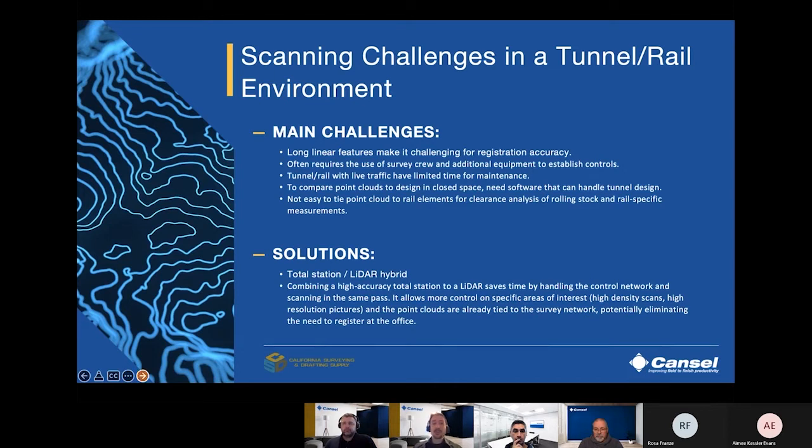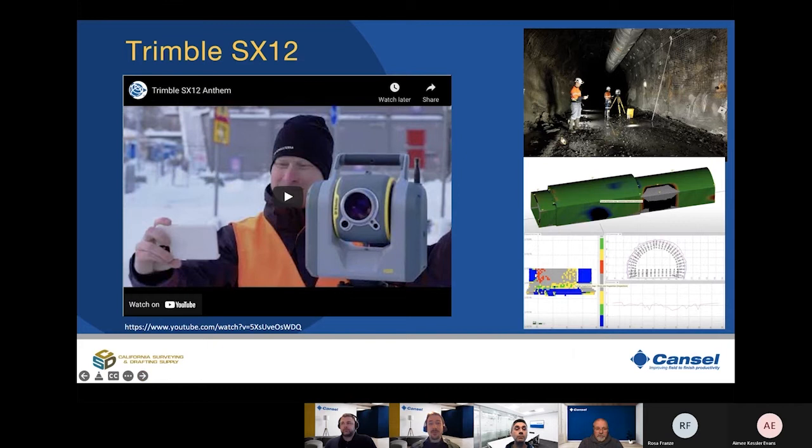So some of the solutions to be considered to mitigate these challenges are quite easy. And Amy, if you can switch the slide for me, please. To help speed up the data collection process, some manufacturers offer a total station and scanner hybrid, combining a high accuracy total station with a LiDAR. The trade-off is usually point density, but tunnels are closed up areas, and on short distances, you still get enough density for detail analysis. You can save time by doing the control network and the scanning in the same pass.